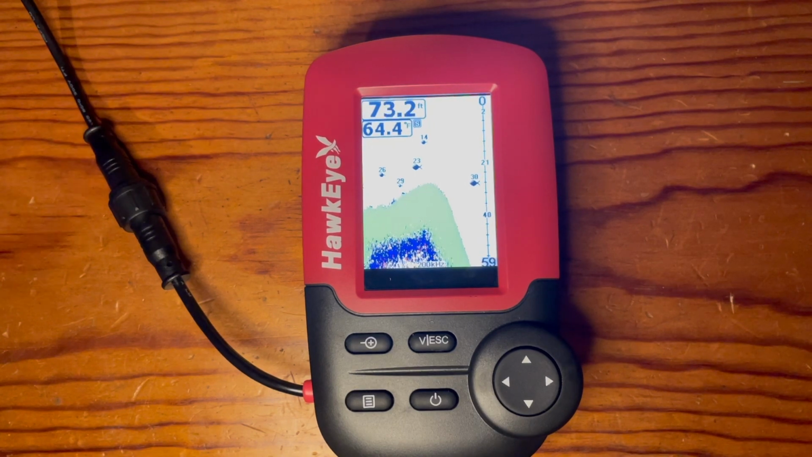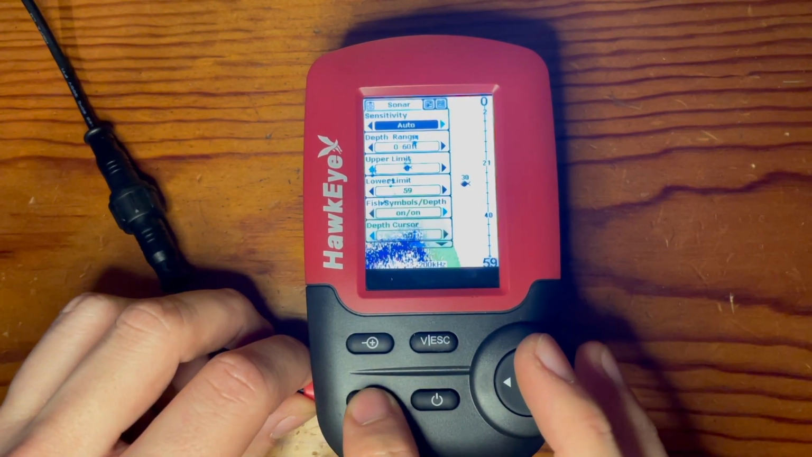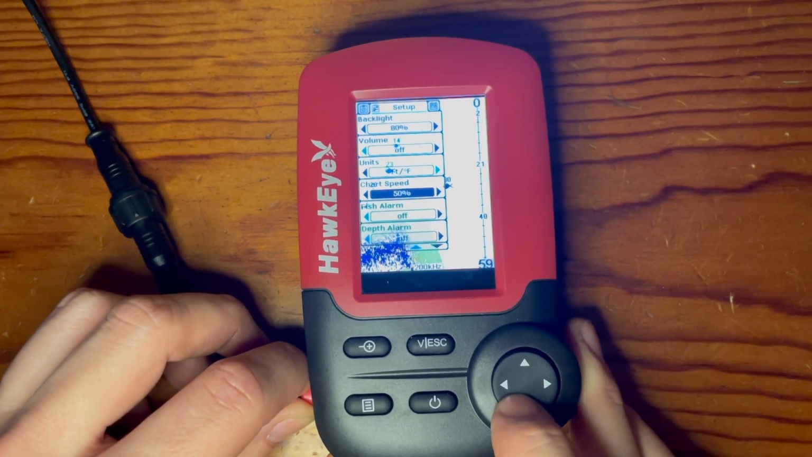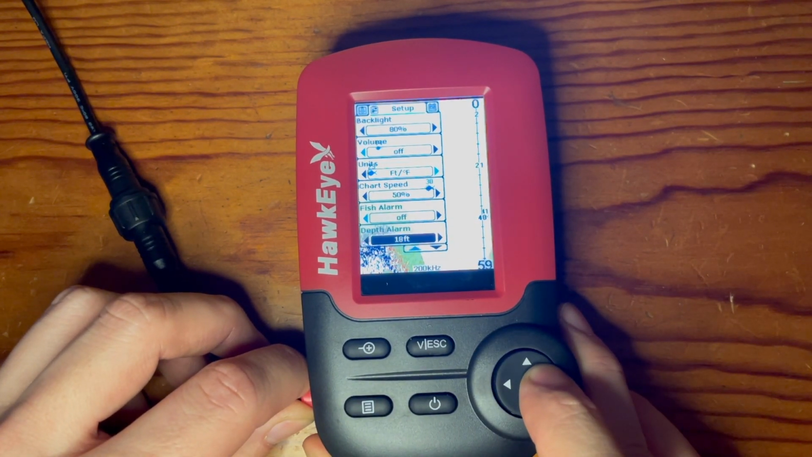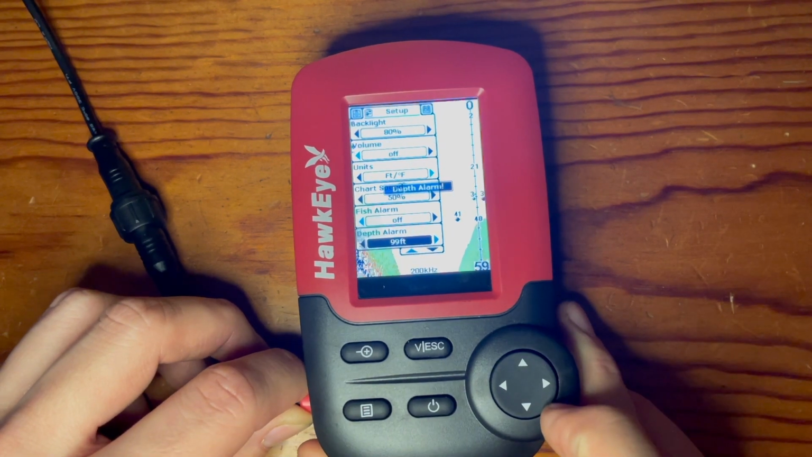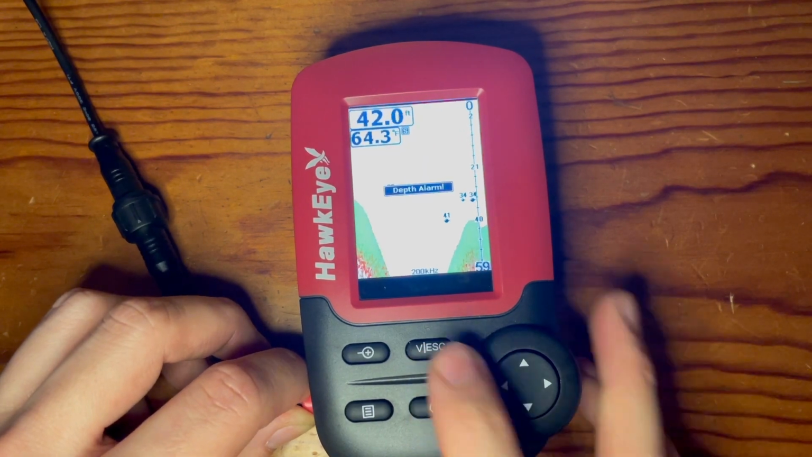To set your shallow water alarm, click the menu option here, click it again to go to setup, and then use your cursor to go down to your depth. So you can select to either have it off, 3 feet, and then all the way up to 99 feet. Once you've made your selection, click escape to save that setting.